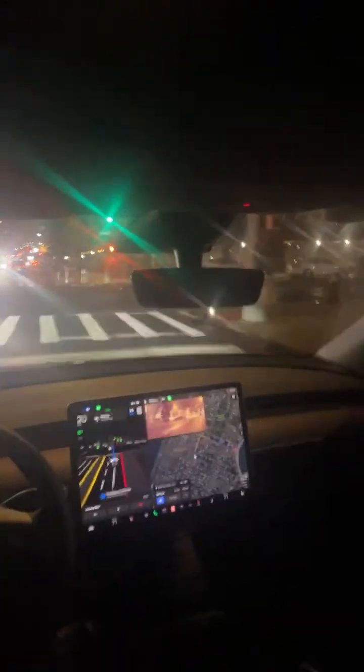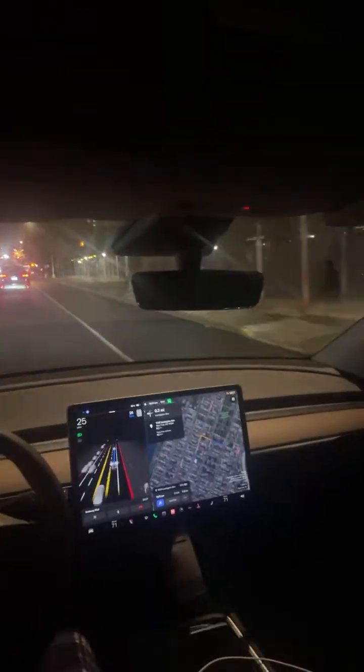So let's see. Get out of this lane. Cool. Okay. One lane at a time, though. And let's see what it does over here, because this line is pretty faded. See, it puts it down though. It sees them, and when it doesn't see them, it seems to know where they should go most of the time.